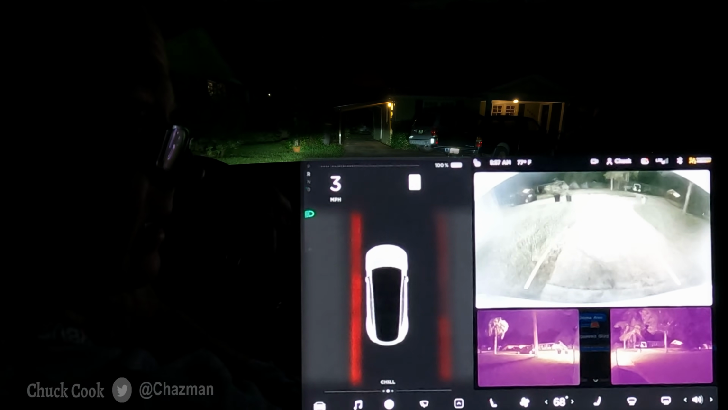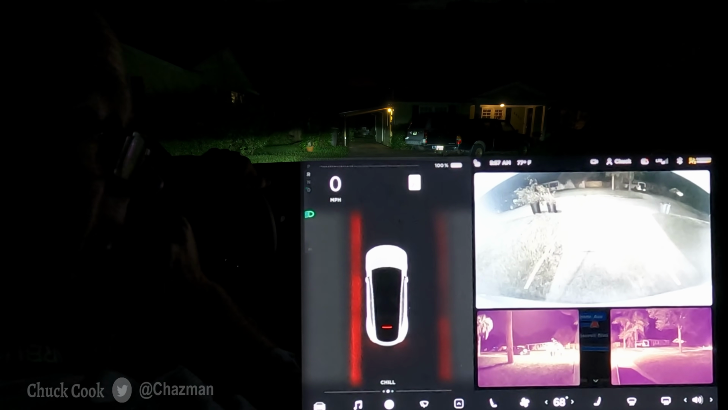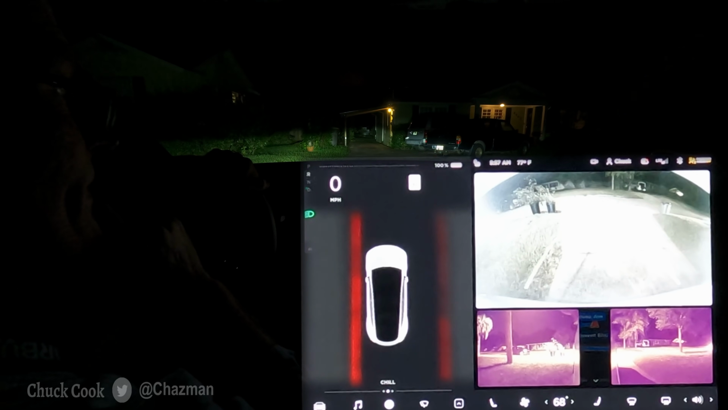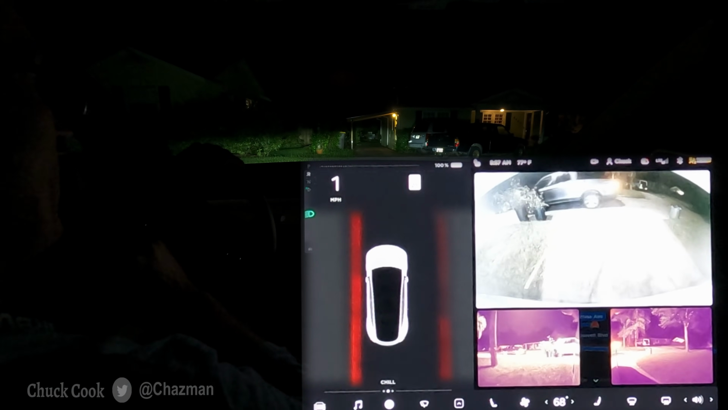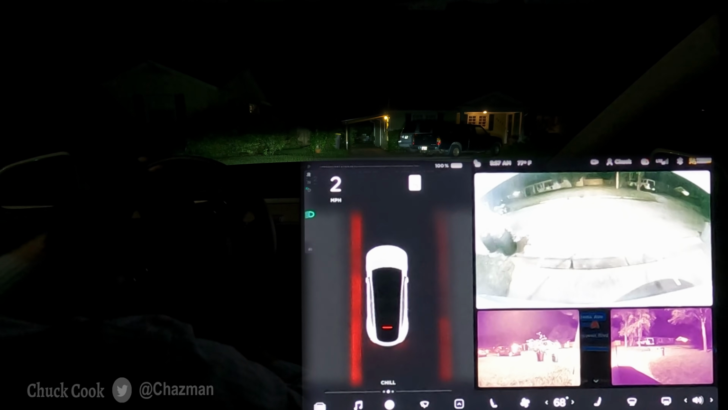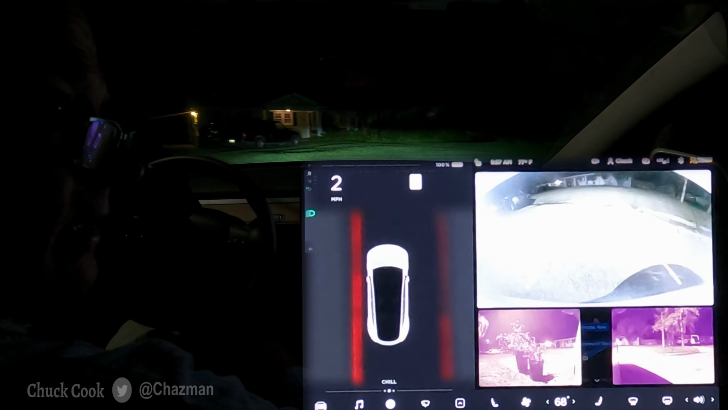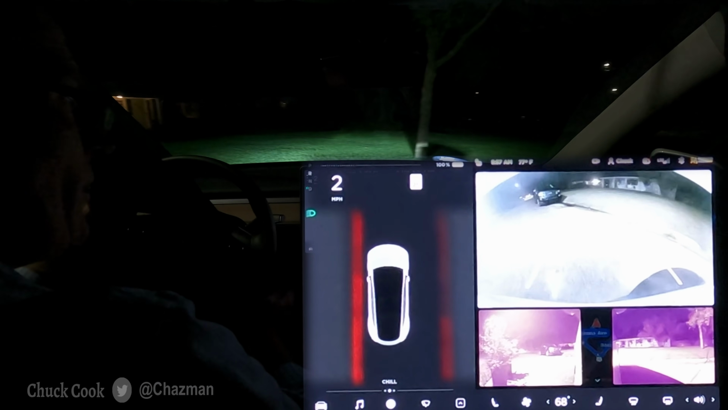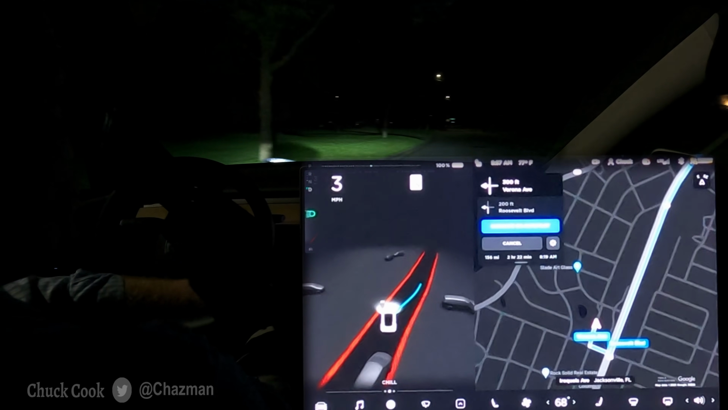Good morning. I'm heading down to Orlando, and I've had a few requests from people to do a drive at nighttime. I haven't really spent a whole lot of time making nighttime videos, so I figured I would go ahead and shoot one before I get on the interstate, or up to the point where I get on the interstate, and just see if there's any differences.